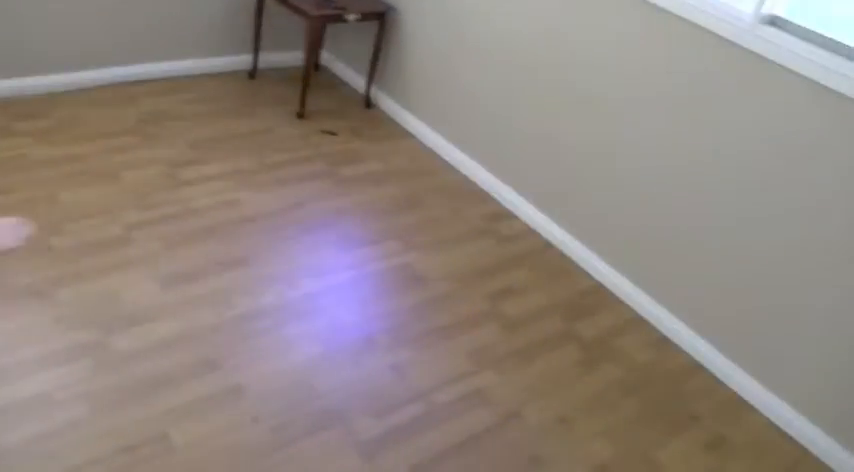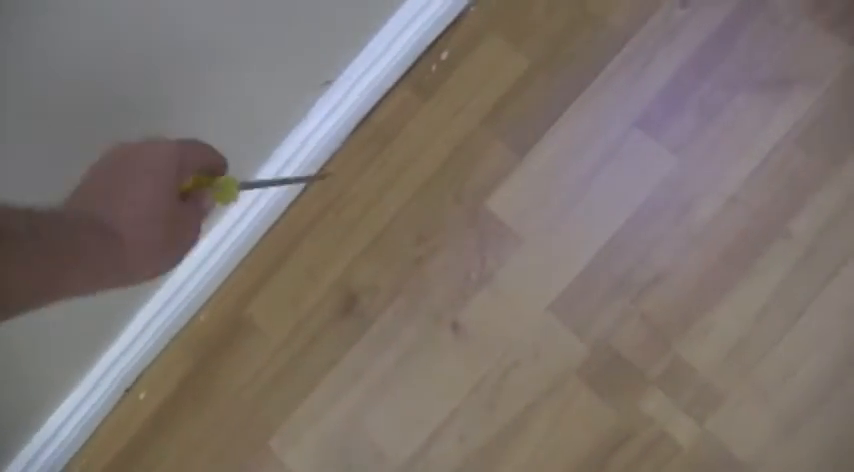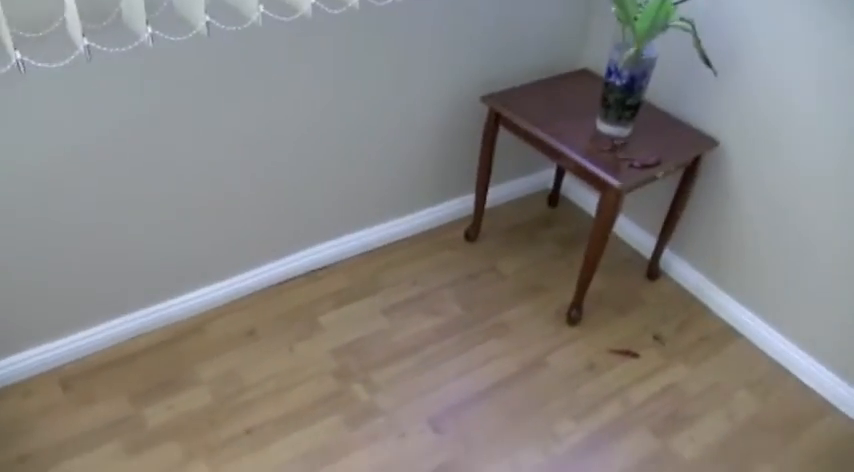Rear sunroom detail, again we've got the floating floor. Walls generally appear to be okay. The skirtings to the northern side have been exposed to a bit of moisture, causing warping of those details, and obviously the framing in behind those skirtings quite possibly has some decay too. Rake ceilings generally appear to be serviceable, and no major issues there.